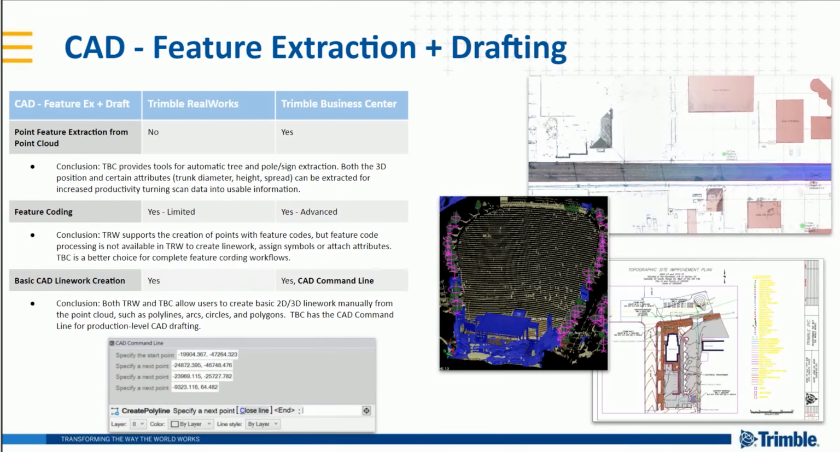Just like Joe said, we want to know the diameter, the spread, or the type of these features. Then I can quickly do those things inside of TBC. But if I'm mainly interested in the geometry and I really want to get things done in that way, then RealWorks is still a very handy tool.